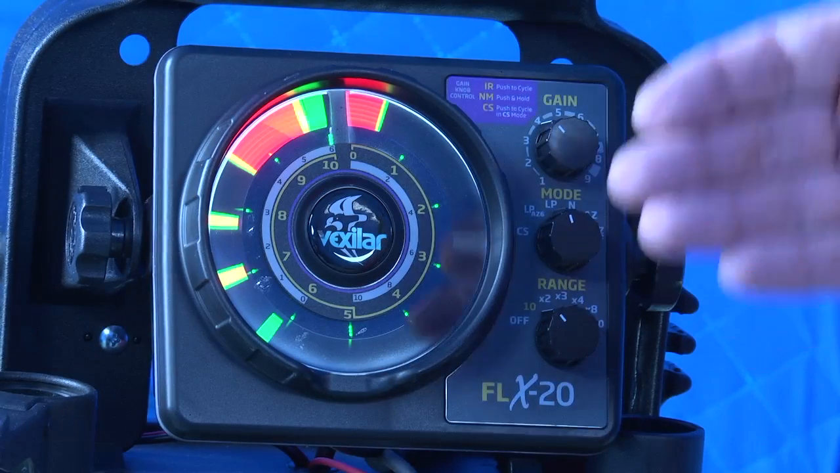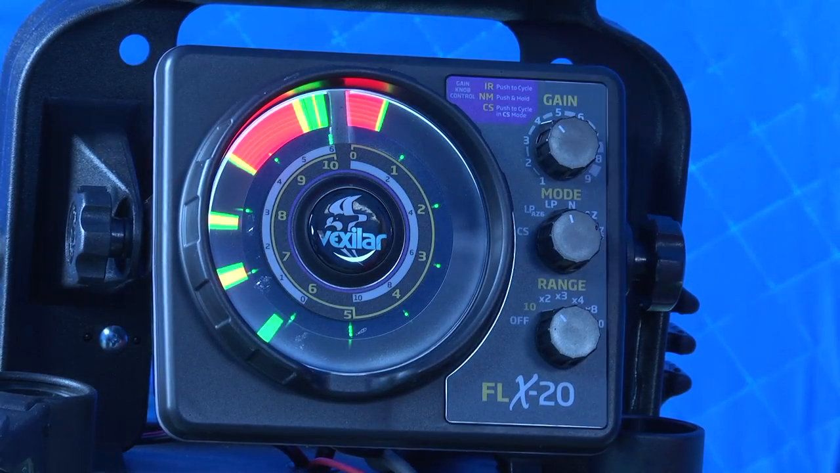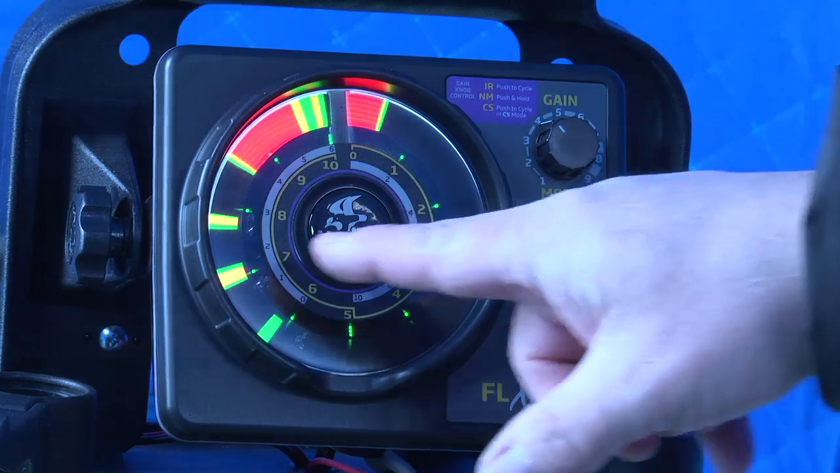So the next time you're out fishing, remember that every lure has its own personal signature for sonar sound.